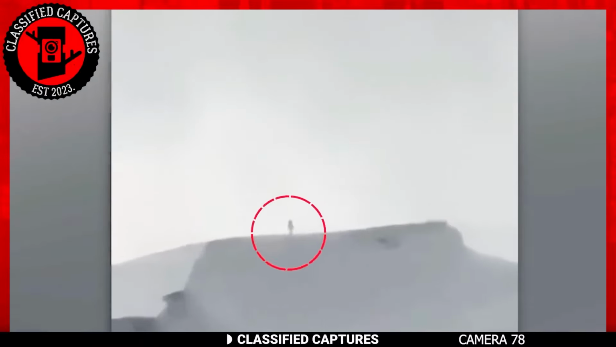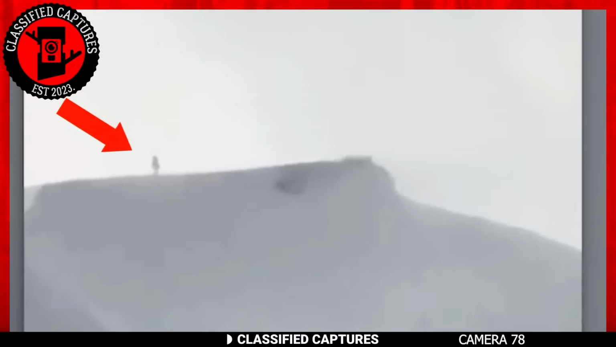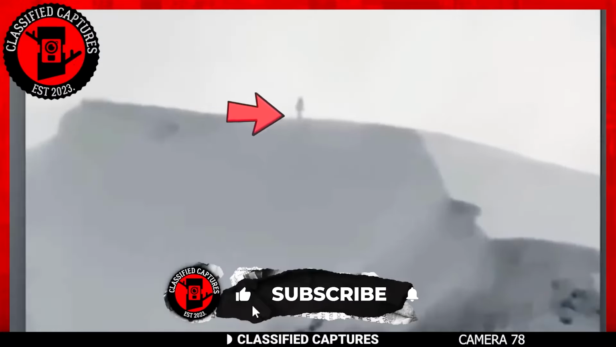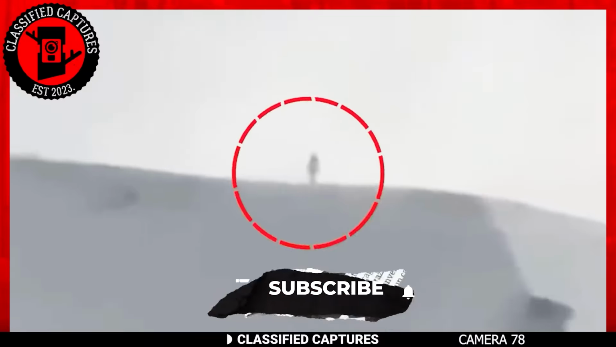The mystery surrounding this enigmatic creature has sparked the imagination of many, leaving them wondering what other secrets the deep woods of Canada might hold. What do you think this creature could be? Is it a new species waiting to be discovered, or just a figment of our imagination?